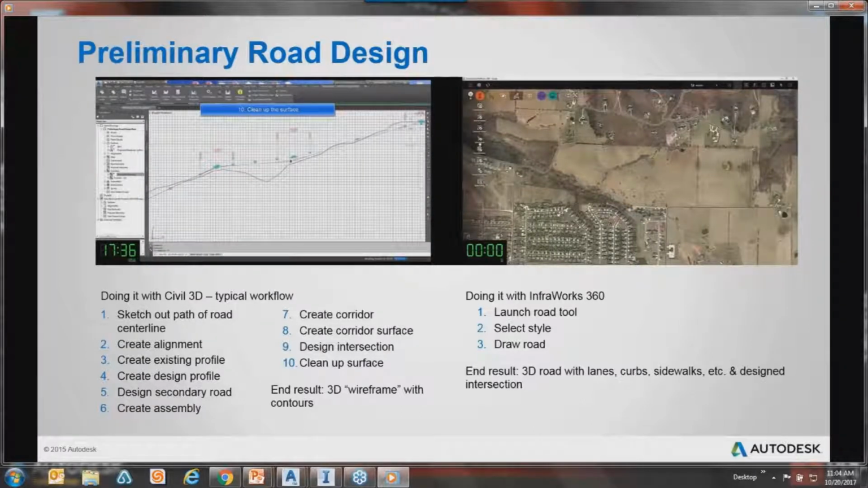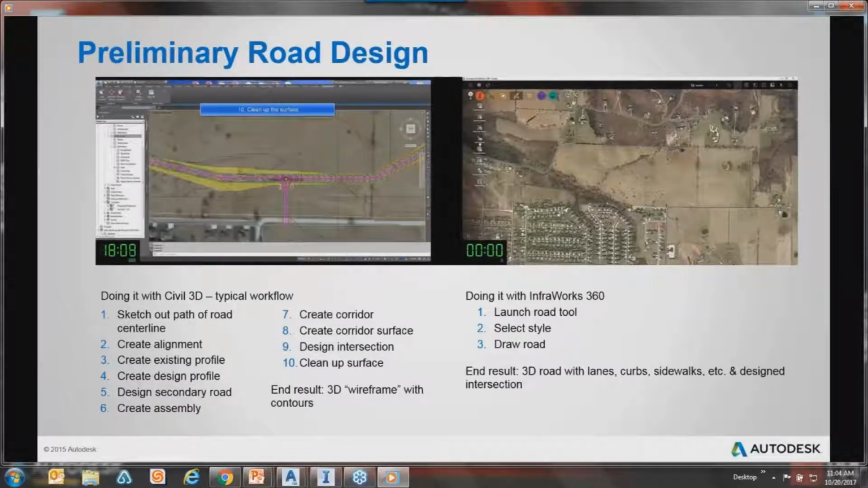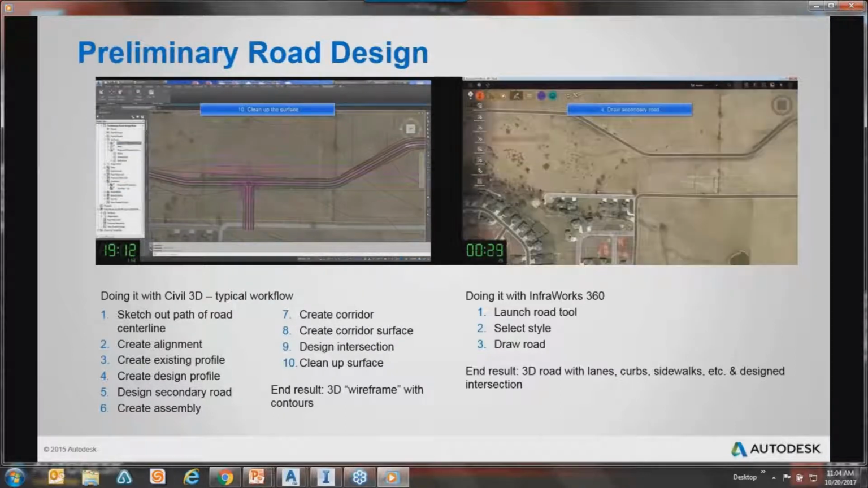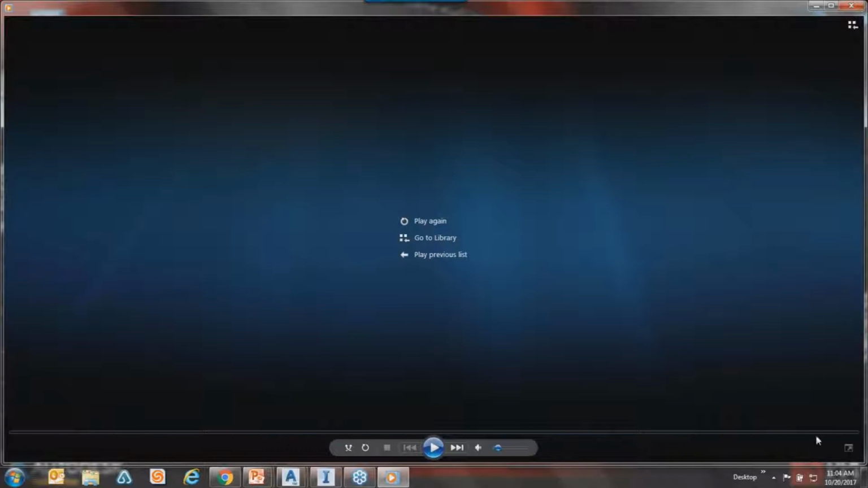Now, that is a process, and we all know that. At least once a week I'm working with intersections or complicated roadway design, so that's not a simple task. Getting that done in 19 seconds is pretty quick. I want to show that for a second.